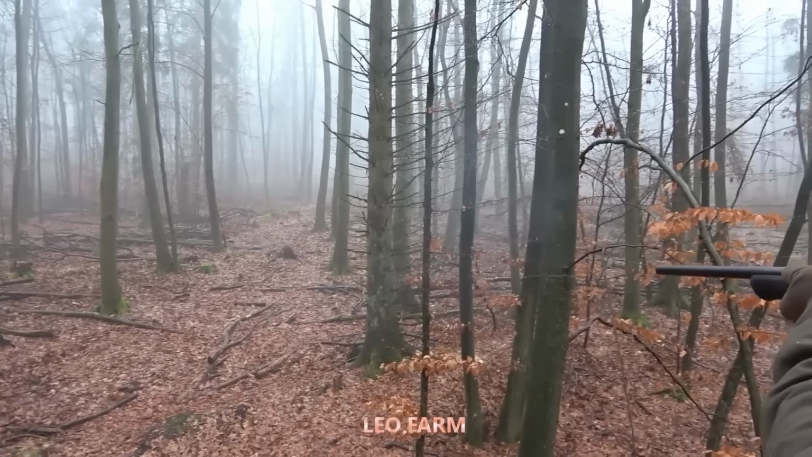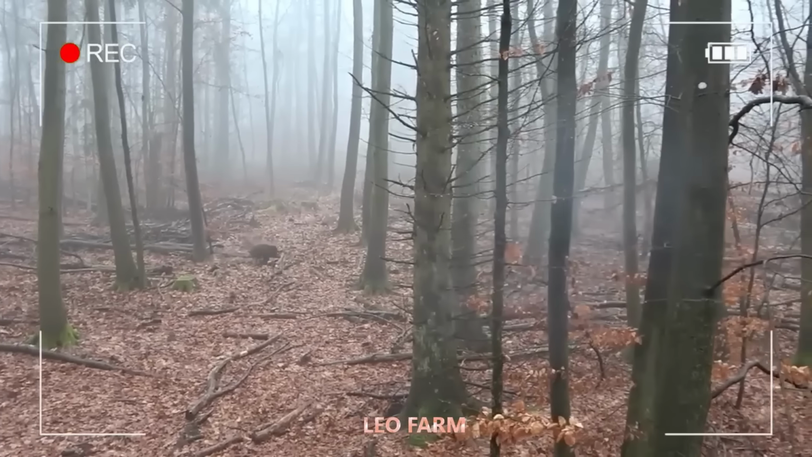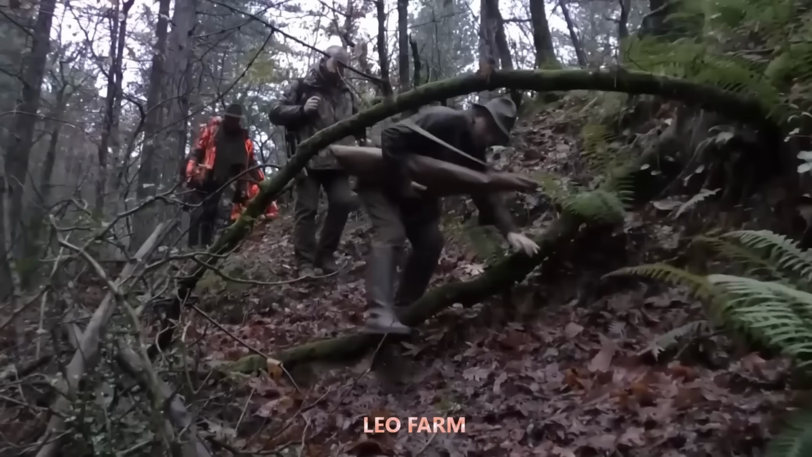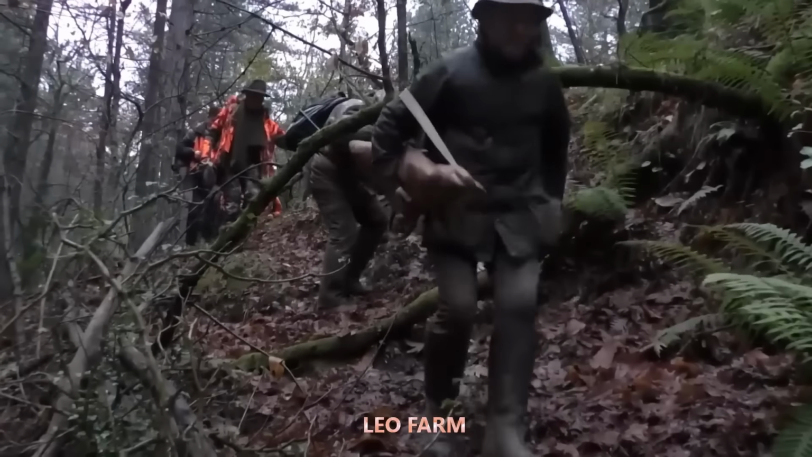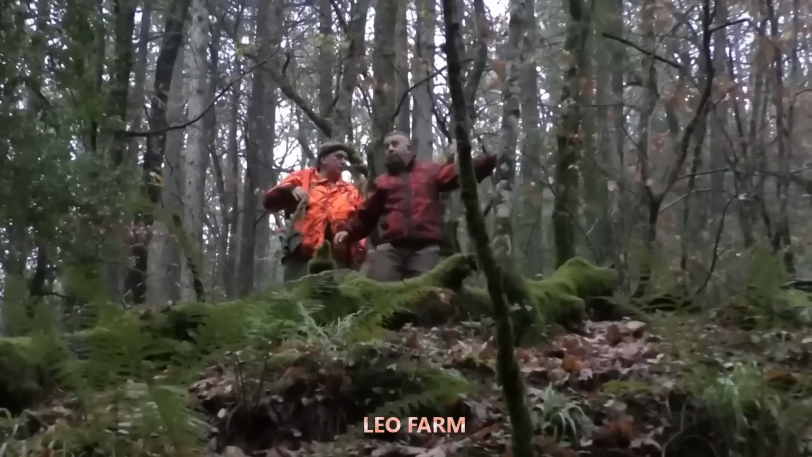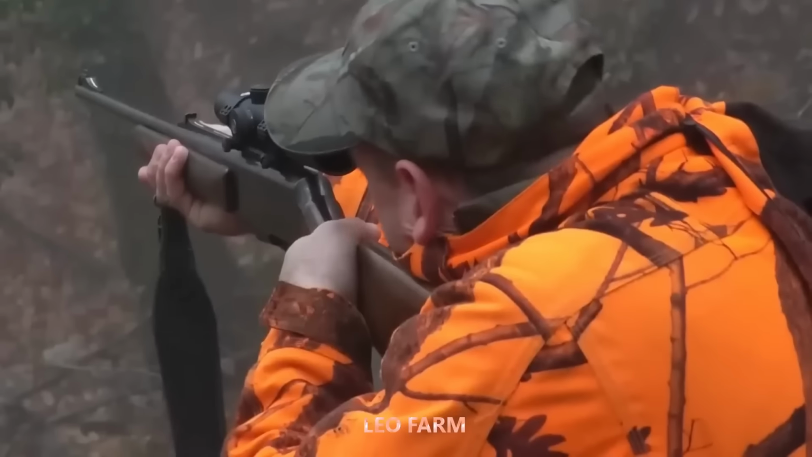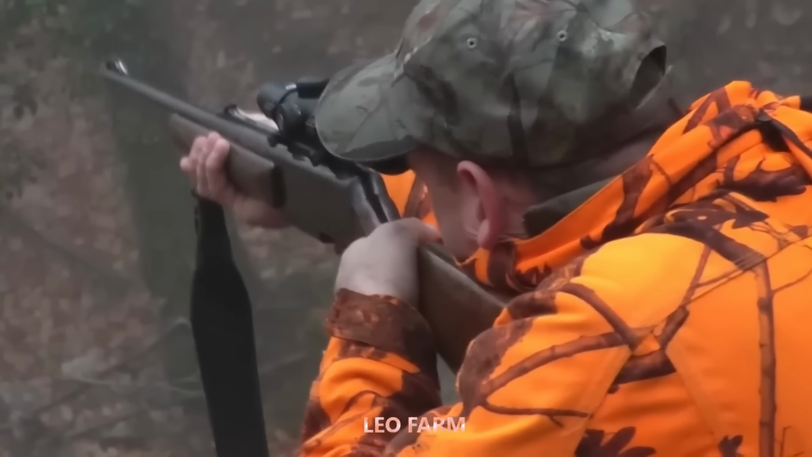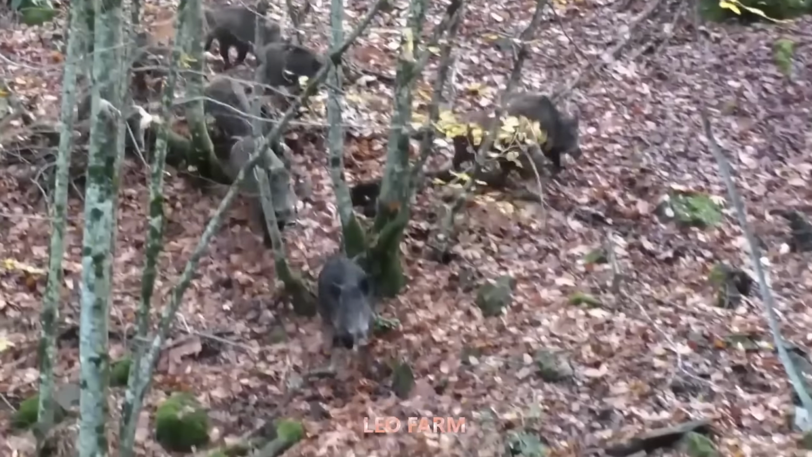Taking down the first boar in such harsh circumstances was a feeling of satisfaction beyond words. Not everyone has the ability to herd wild boars into one spot, but that's exactly what we're doing. The boars are being driven into a tight area. Look at that! How should we deal with these aggressive creatures? This is how we, the hunters, eliminate a large number of boars, but it comes with considerable risk.